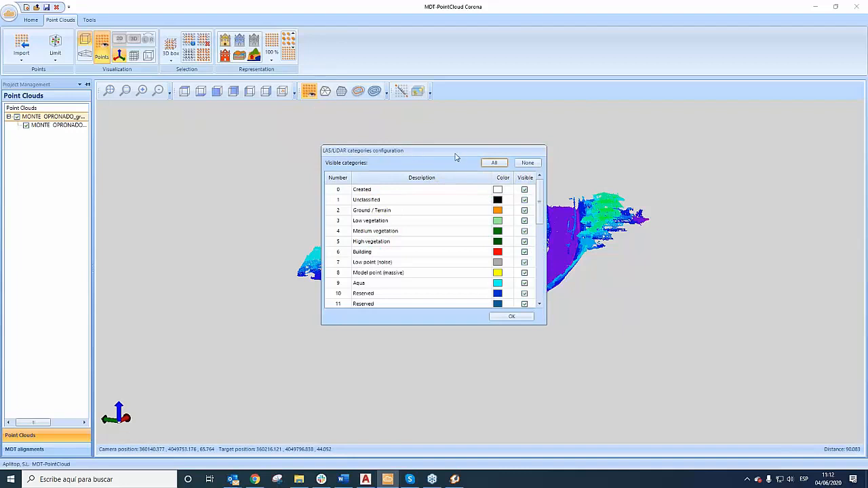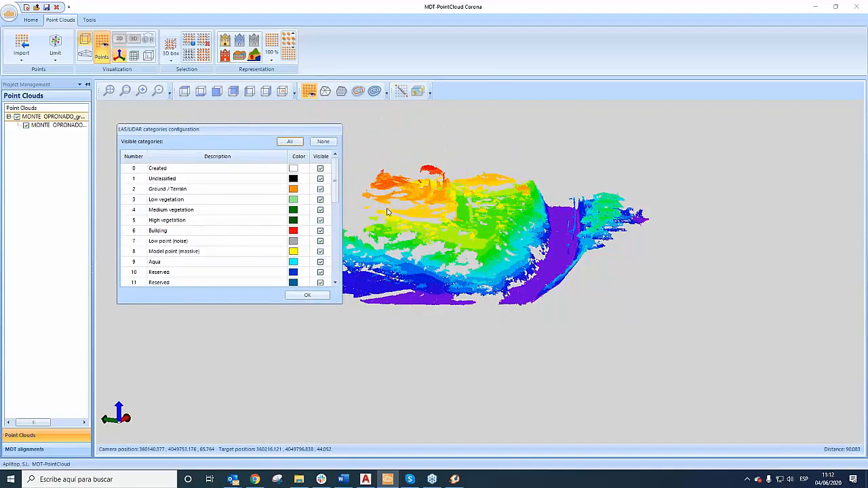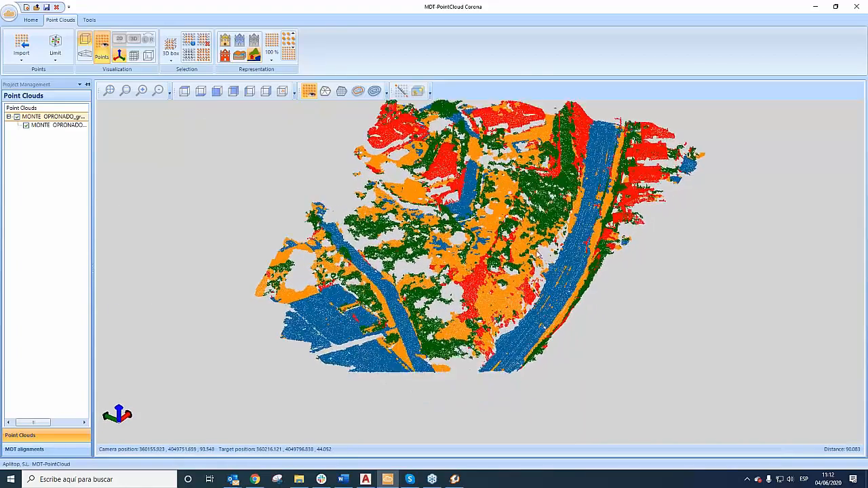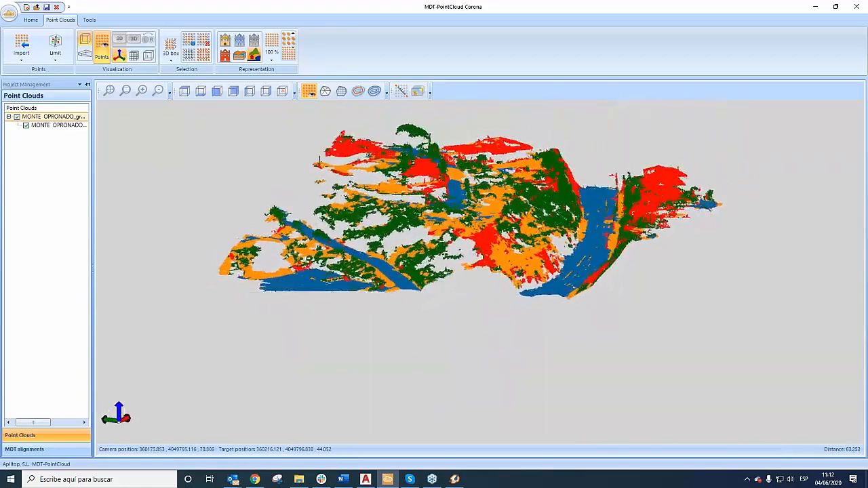It depends on the sensor, or maybe in this case, this sample was taken by Dronefly and processed by Pix4D. So we can get the different categories for each point, okay? We can show each kind of category. We can show this category, okay? We can see different categories here.